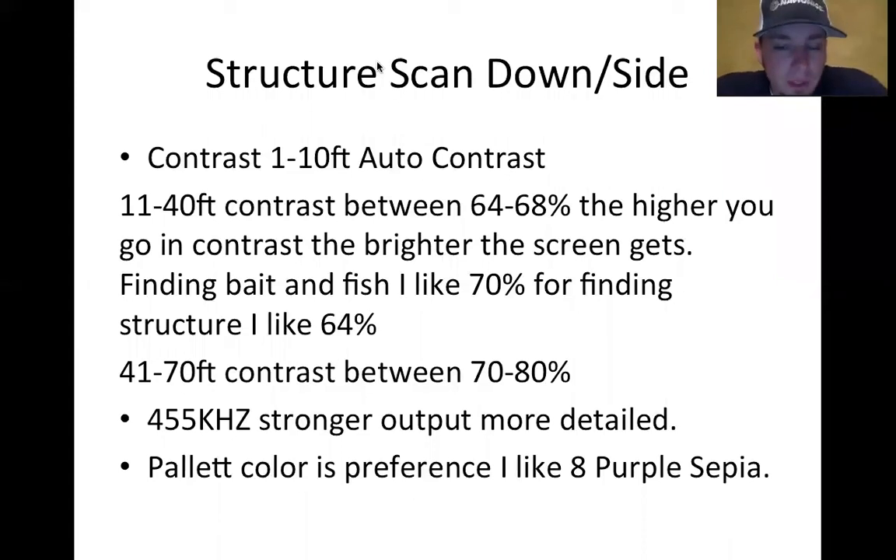You don't have to go by these exact numbers. I just kind of threw these together a couple months ago. If you can't remember what I've said for running this setting, you can always just leave it in auto contrast. Make sure it's in auto contrast. Don't do auto contrast -5. You never want to see that negative number. You can do auto +1, auto +2, but never do negative.